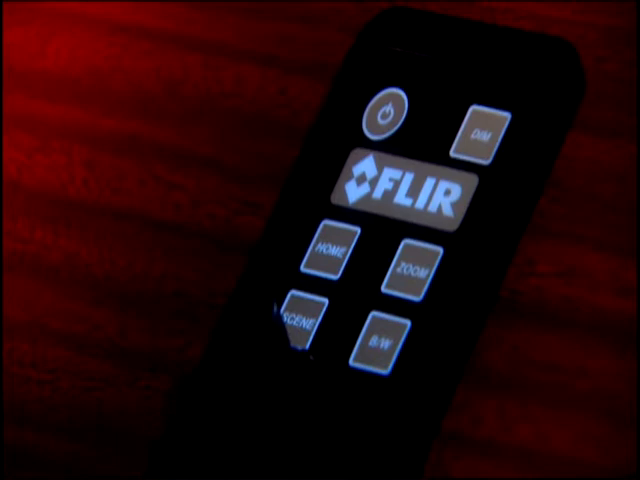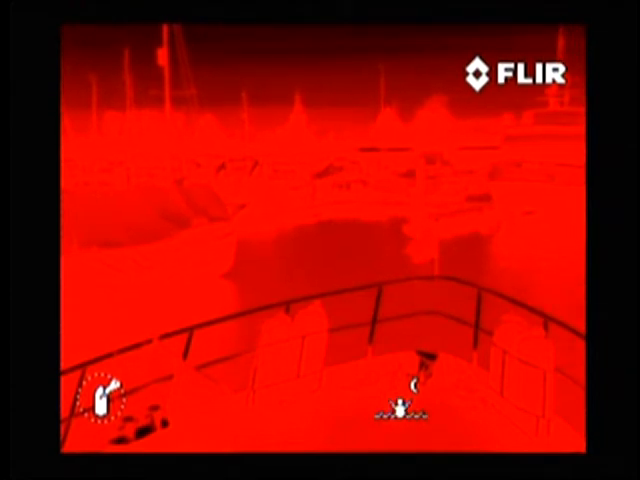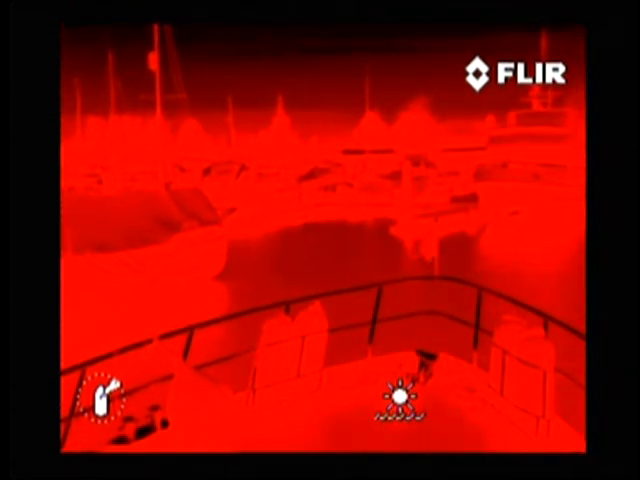Thanks to small icons placed at the bottom of the thermal image, the captain can see in which direction the Navigator is looking, whether it's in the home position or not. Also, other settings of the camera can easily be read from these icons.